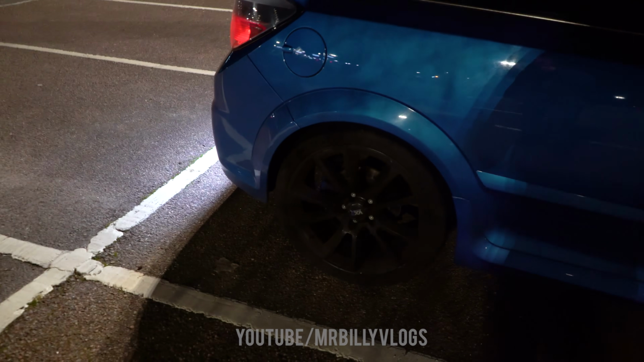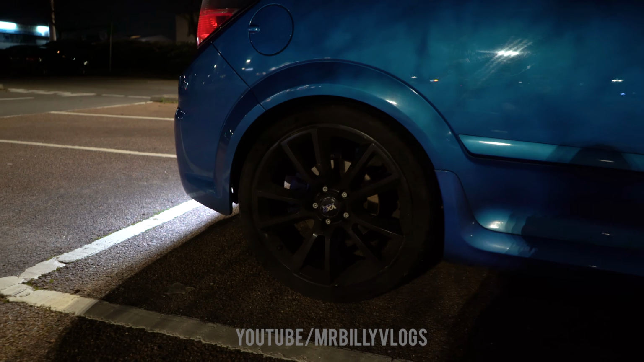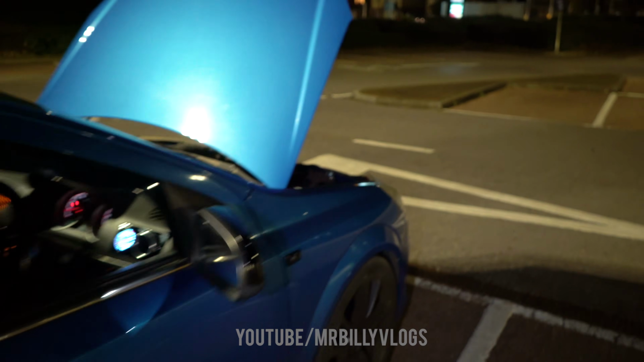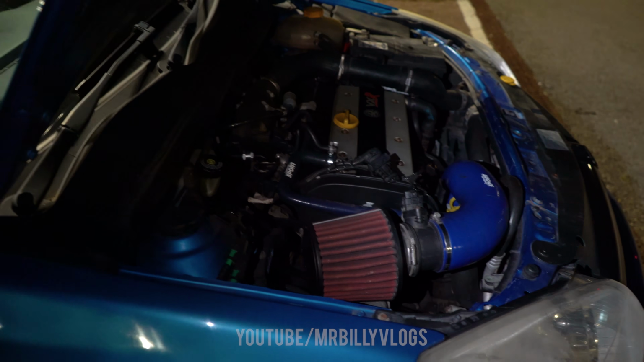We're on standard, I think they're 19-inch with Michelin Pilot Sport 4 tyres. So there we have it, everyone. They're 19-inch alloys. We also have an air filter. I'll quickly do a little rev, and then I'll go into some of the issues that are wrong with the car and what we need to get sorted.